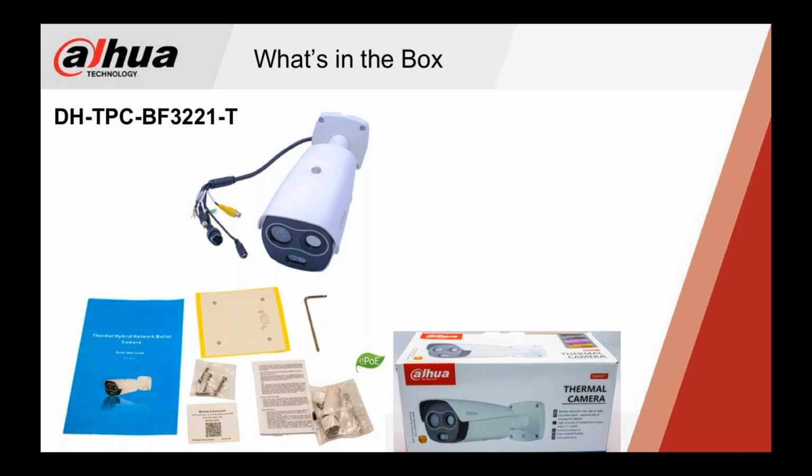So here's what's included with this camera. It's just your typical Allen wrench and your screws. It does come with instructions, and there's an image there of what the box looks like.